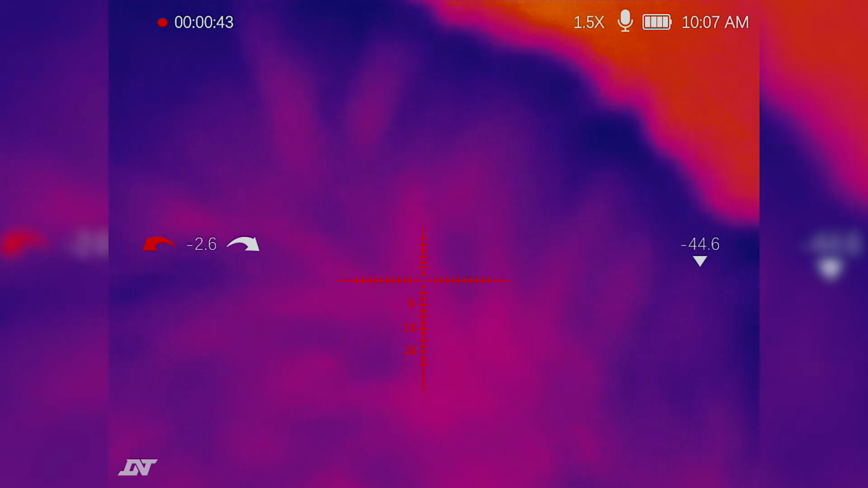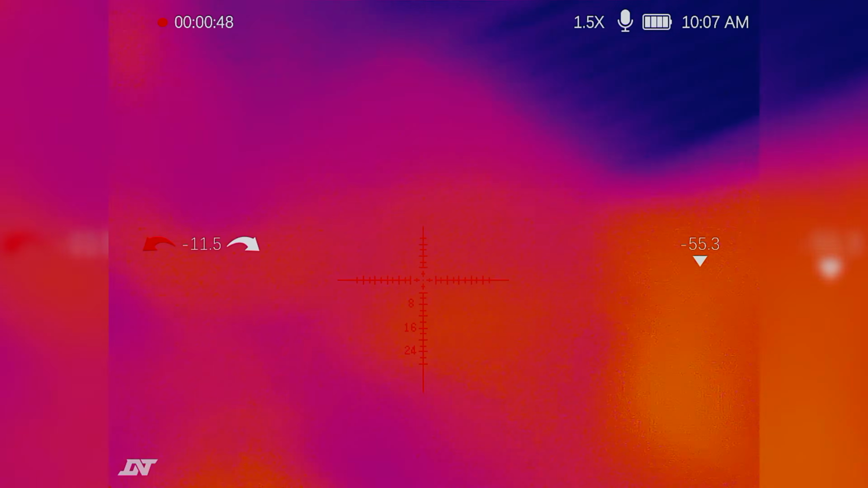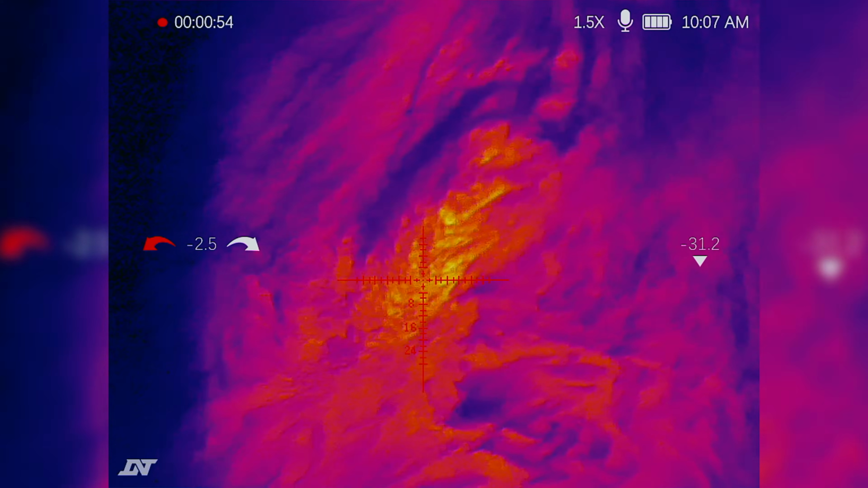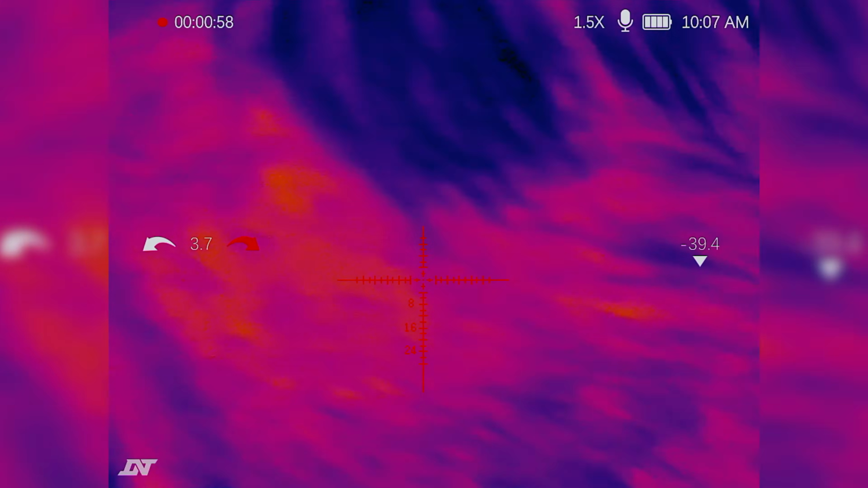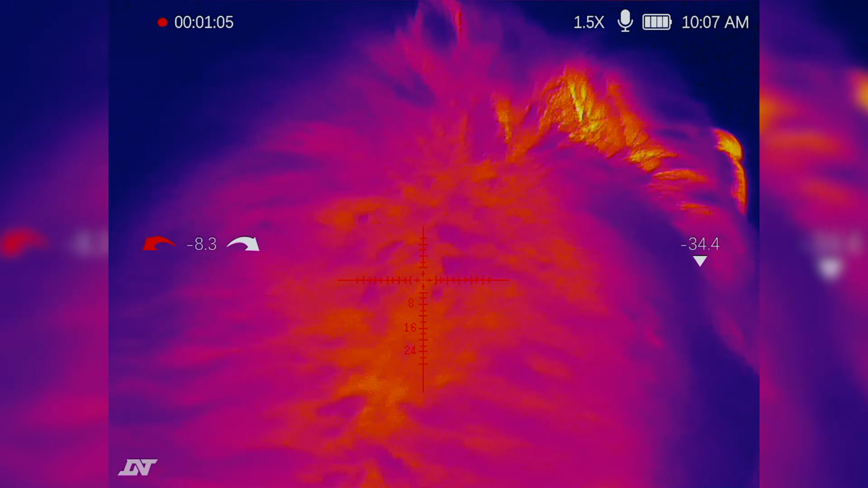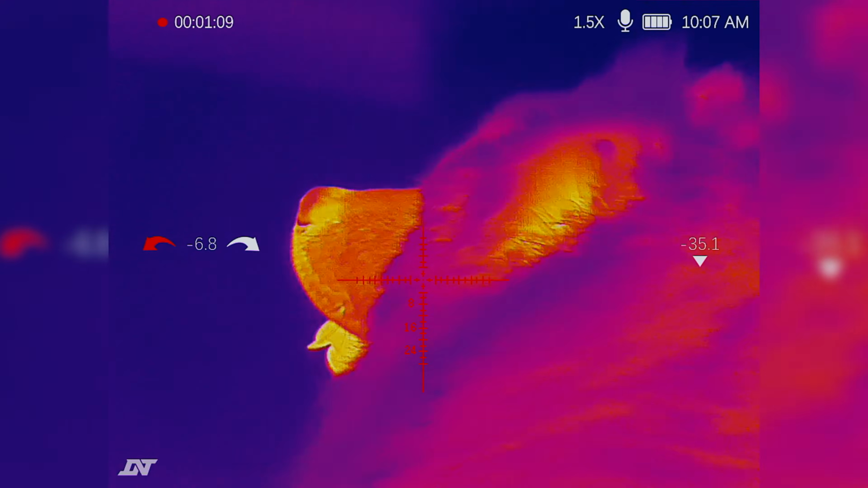It's kind of cool, though, the fact that his coat, as you guys may know when it comes to chows, they have a pretty good coat overall. His butt. Sorry for showing you that, but obviously the butt is warm. But the coat is cool for the fact that the majority of his heat is retained on his skin and not on the outers of his coat. You can see the ears and the mouth do maintain that. We're gonna switch it though